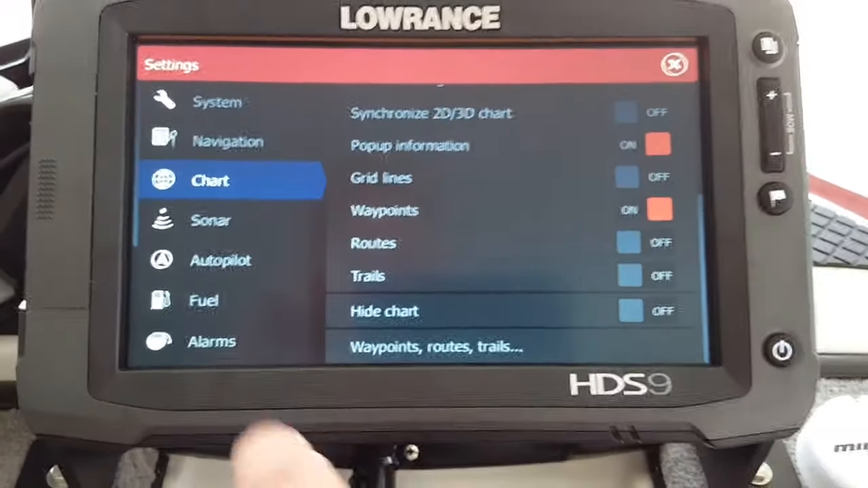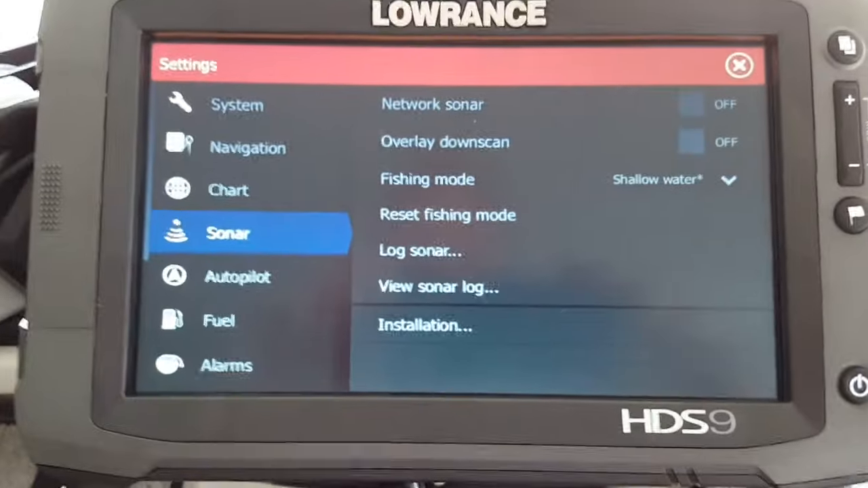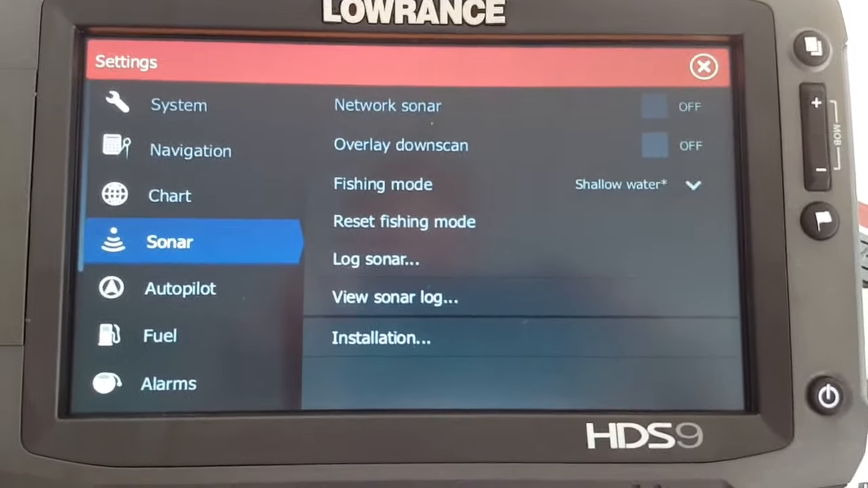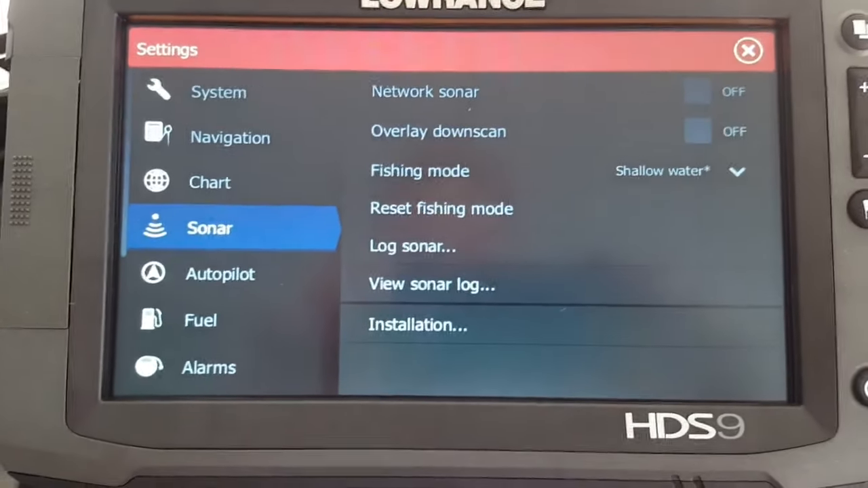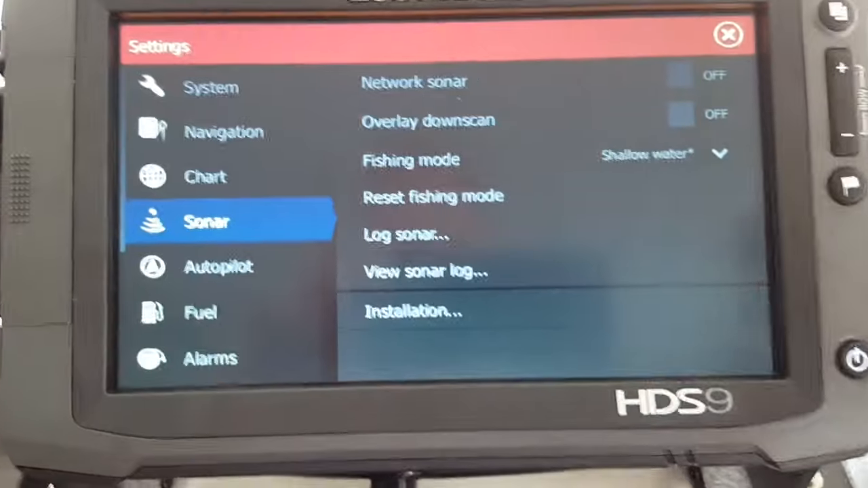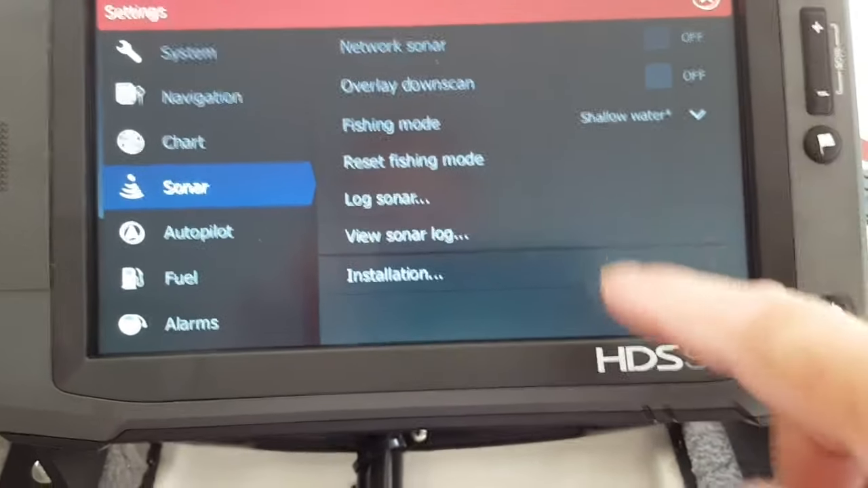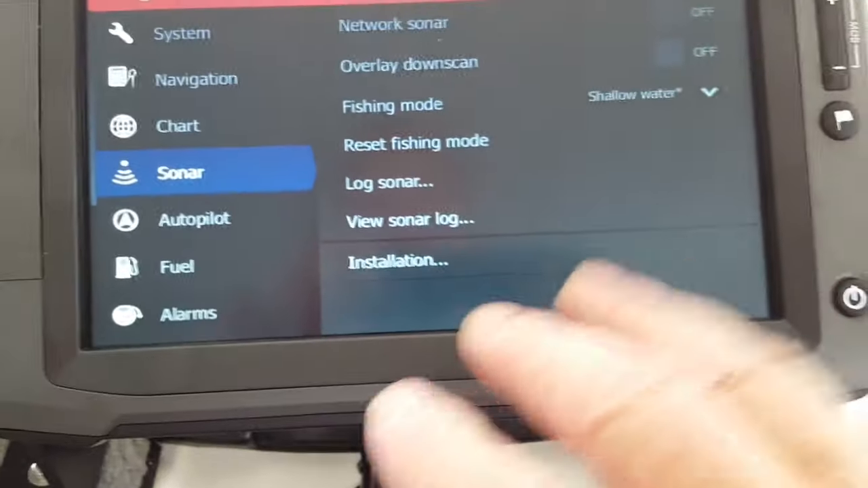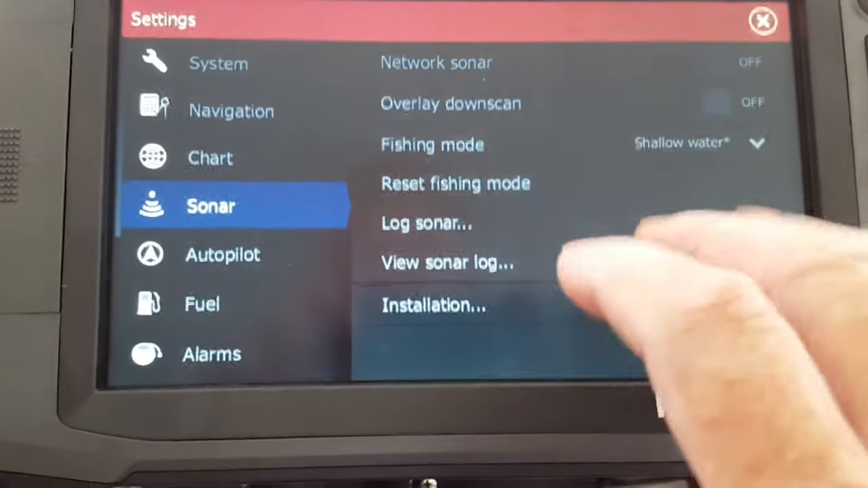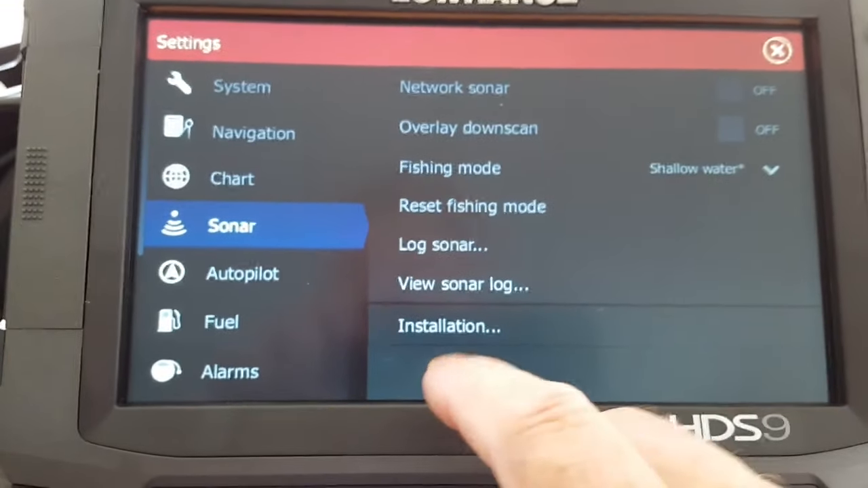So now we'll go over here to where it says sonar, and then sonar was network sonar. I don't want the two to network to each other, so I keep it off. Overlay down scan I keep off. Fishing mode I keep in shallow water. You can see here where you've got different settings, but I keep mine in shallow water. And the rest of these modes don't really do much good as far as my main application. I'm fishing on Kentucky Lake, and I do a lot of ledge fishing.